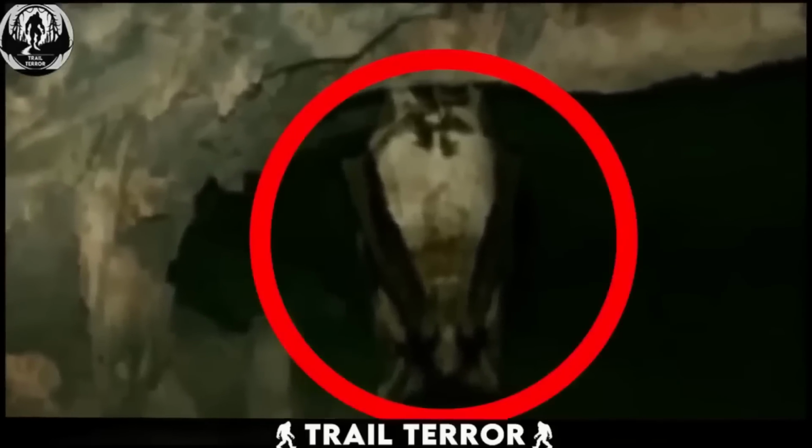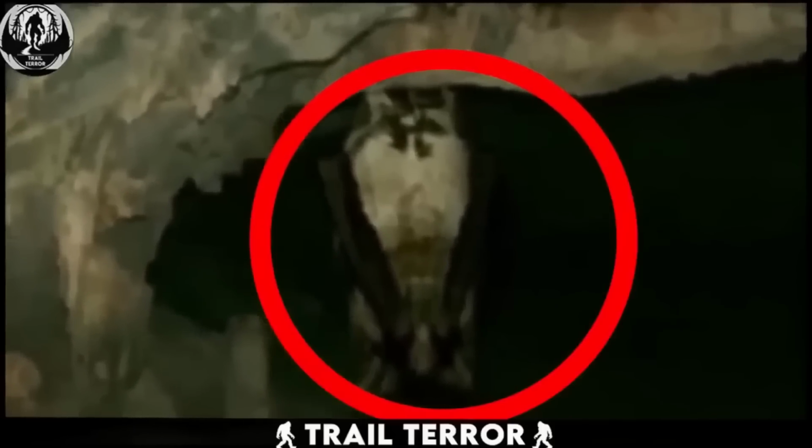Captured by a group of friends during their cave exploration expedition, this footage reveals a chilling sight: a massive bat-like creature hanging upside down from the cave ceiling. This creature is unlike any bat we've ever seen. Its size alone is enough to raise alarm bells.